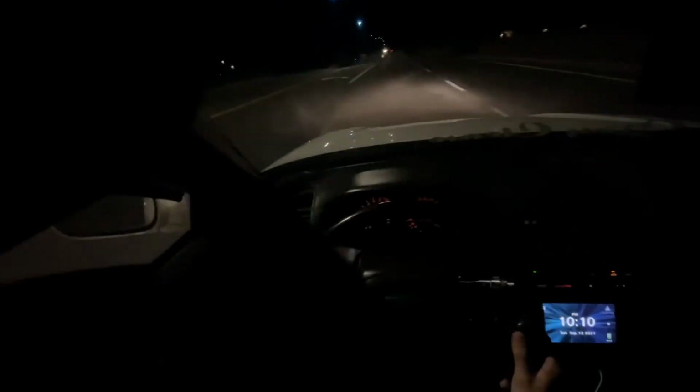On VTEC, it feels great. I mean, it still has a little bit of torque. These things just get cool. Even the automatics, I'd rather have a manual, but